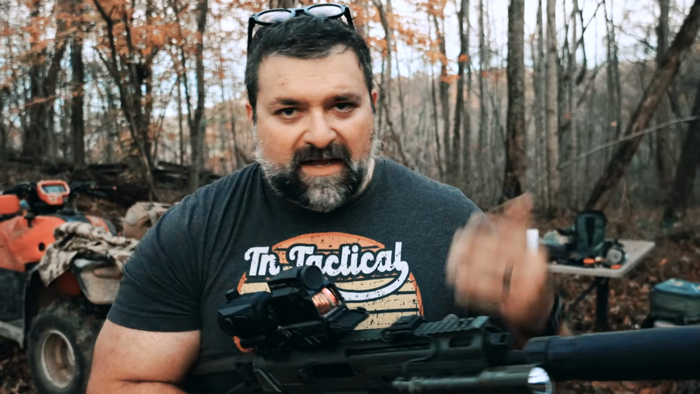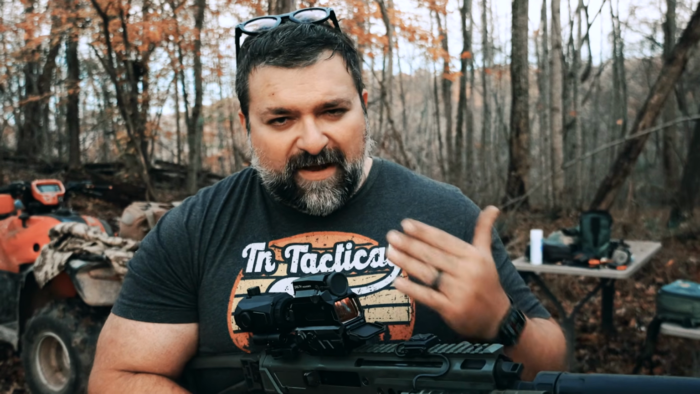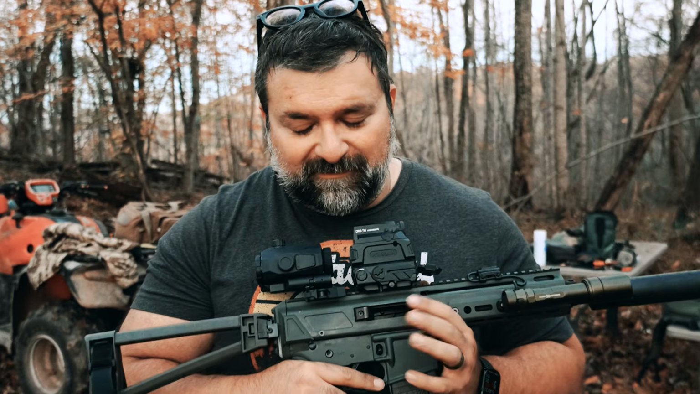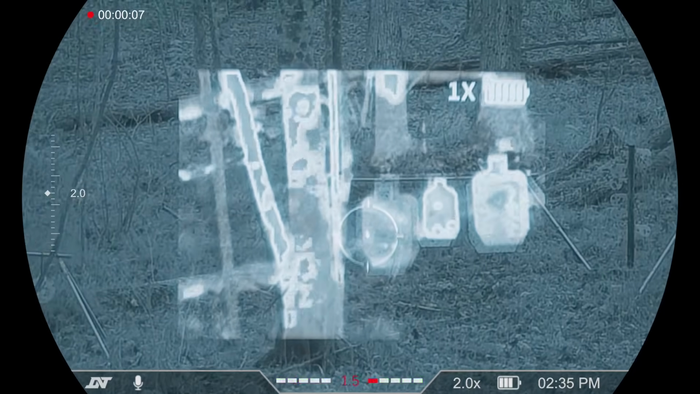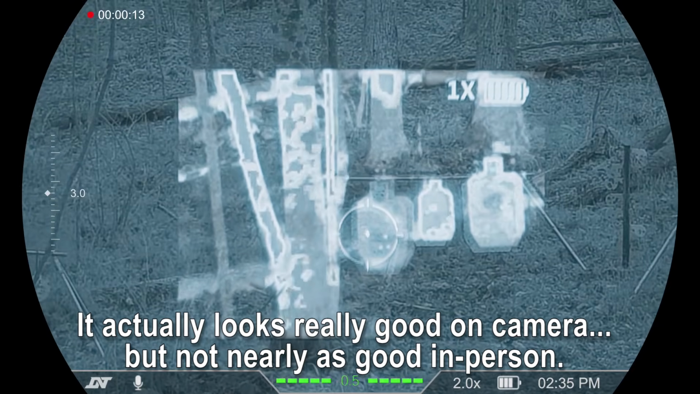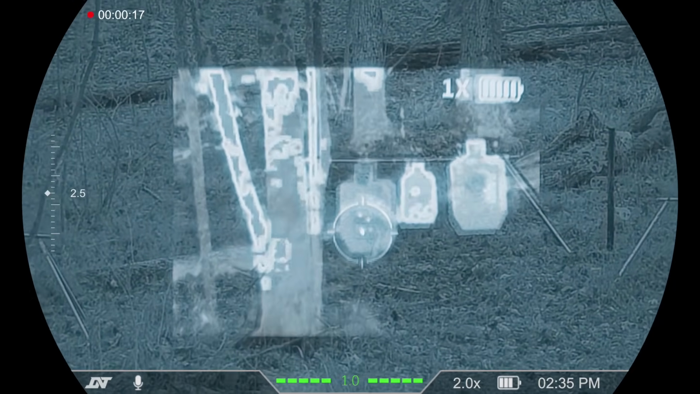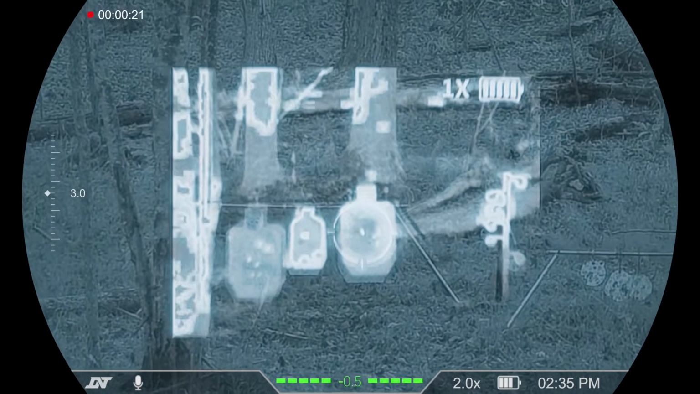You'll be able to see my IR mirror as well as IR lasers, and kind of give you an idea of how this thing looks. While you can run this with the Hollosun thermal, I already know some of y'all are going to be thinking, oh, I could run digital night vision along with the thermal that's built into the Hollosun DRS here. And I'm just going to go and tell you it doesn't really work out. I've got some footage here to show you that.